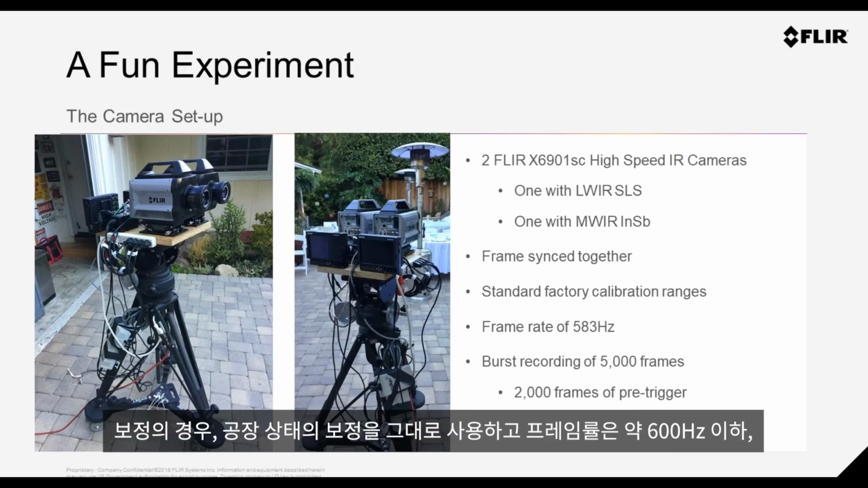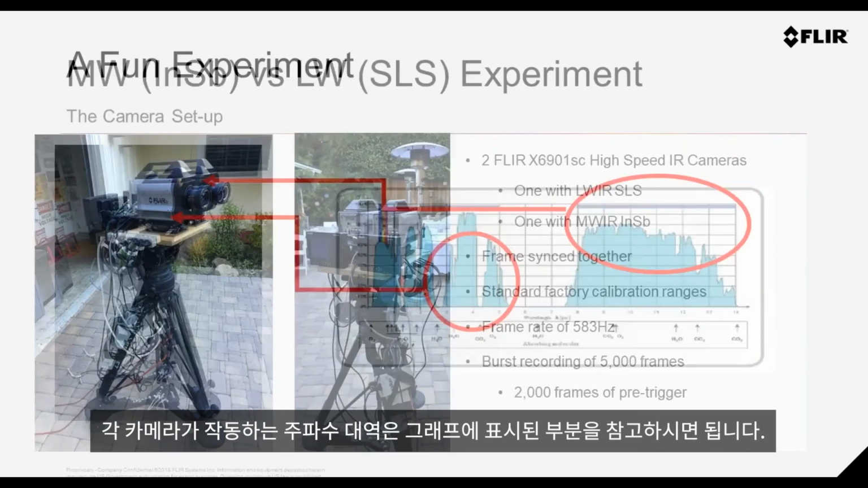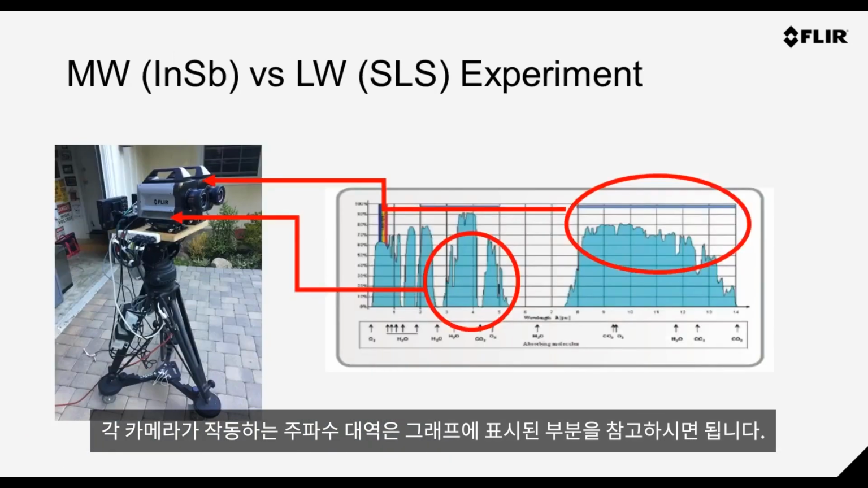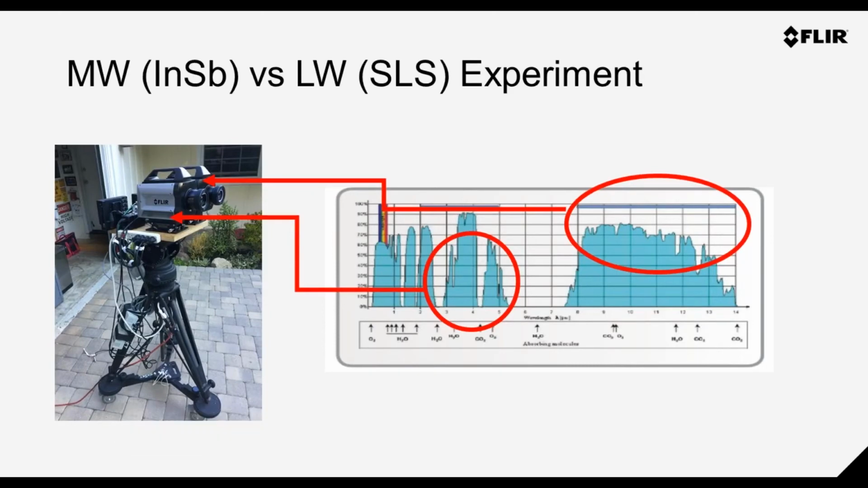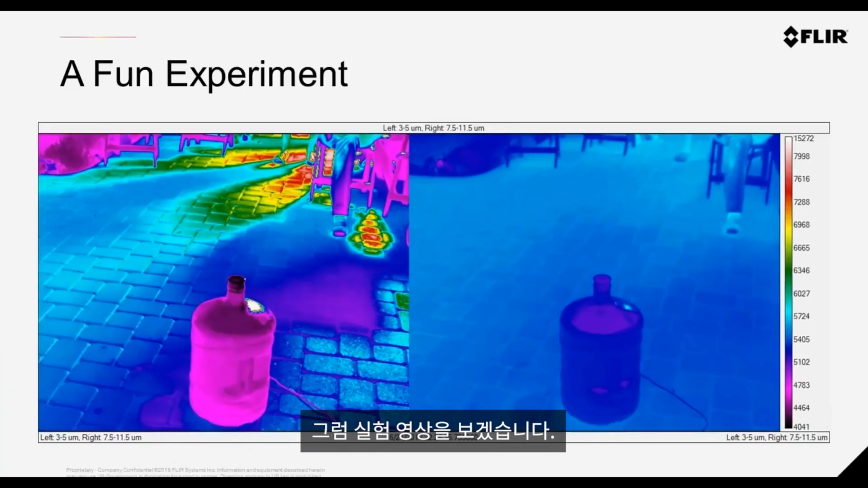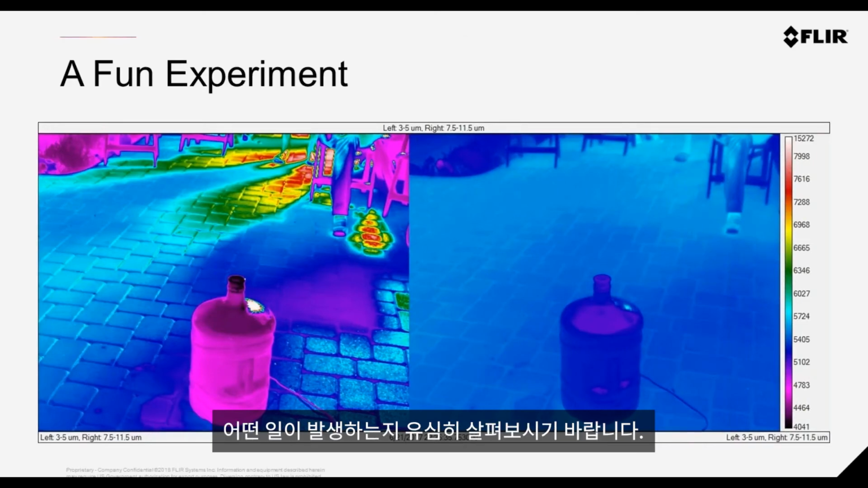We load up some factory calibrations, and we're going to run the cameras at just under 600 hertz and do a burst recording of about 5,000 frames. And just as a reminder, this is where the cameras are operating. Here we have one in the mid wave, and again one in the long wave, just to give you that experiment. Now, hopefully you can better see this if I play the video. It's about 30 seconds long, so keep a close eye out to see what's going on.